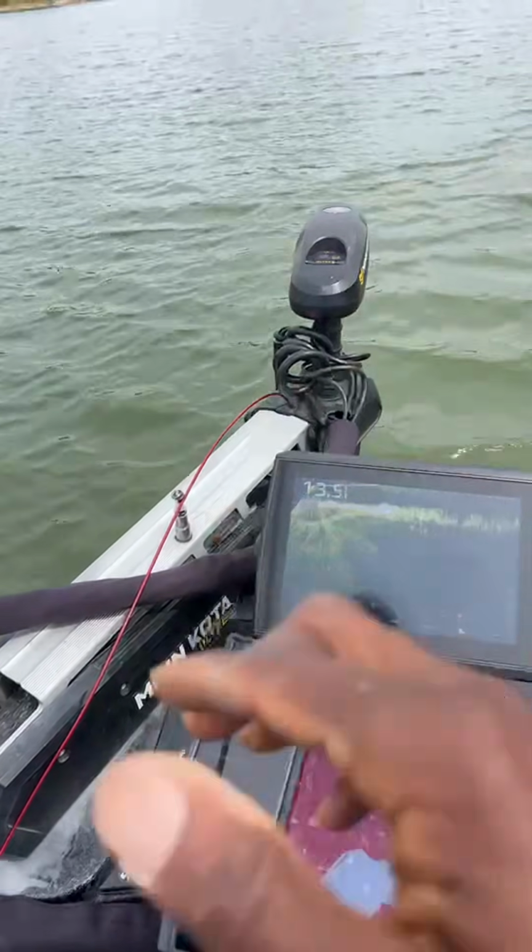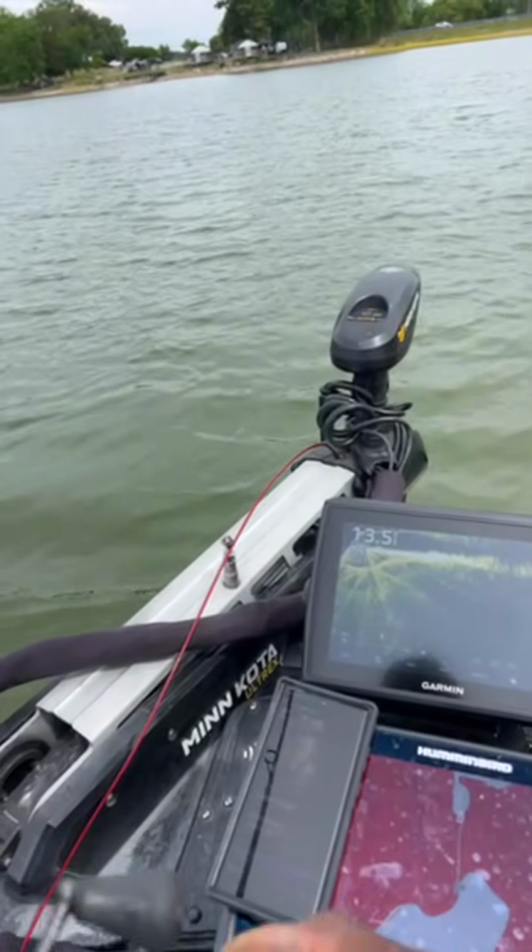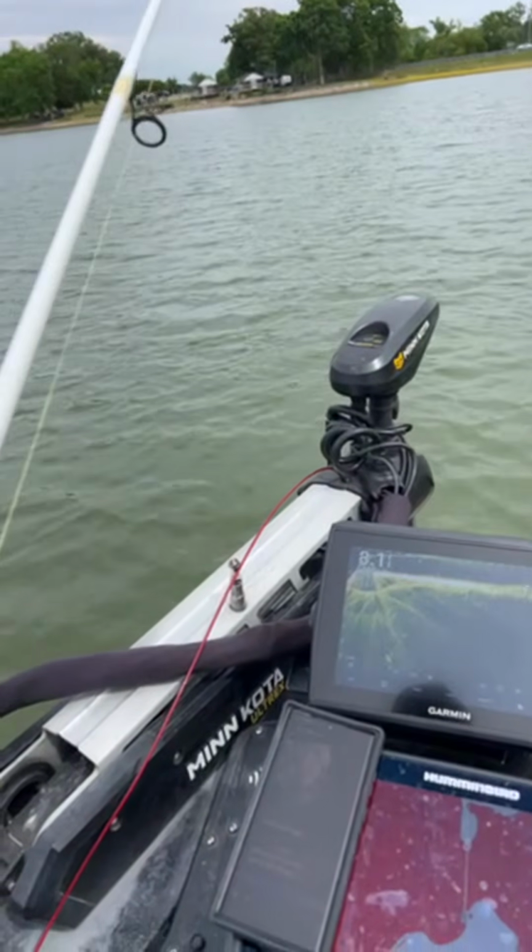Oh my goodness, this is one section that is nothing but grass. But about 20, 30 feet out, all of that is normally underwater.